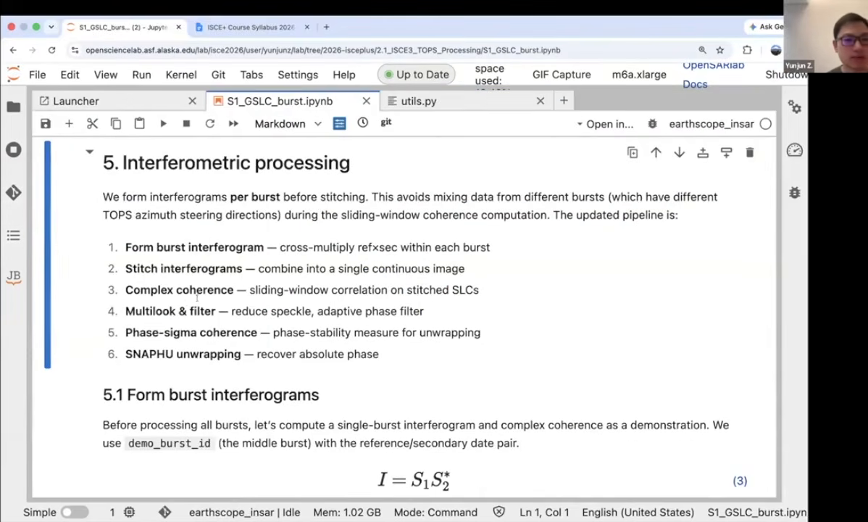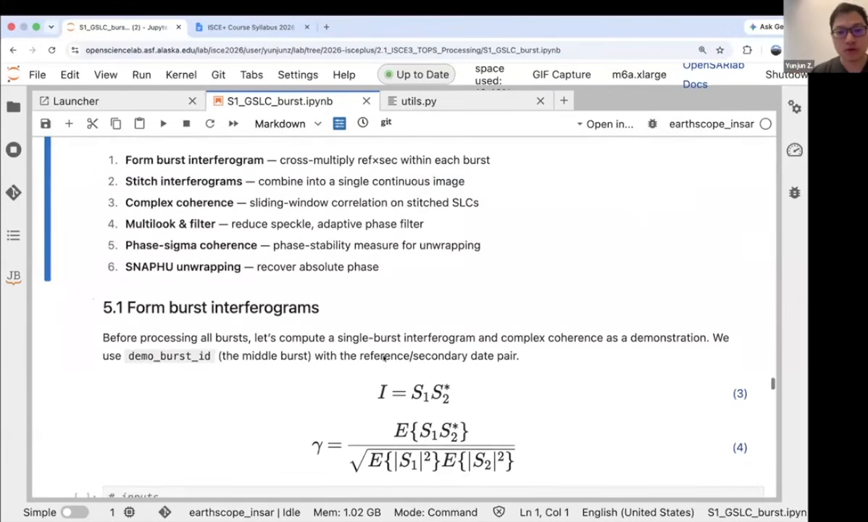So now since we already have those geocoded, co-registered SLCs, which we said are aligned perfectly for interferometry, and since the phase from the Earth's curvature and from topography has already been removed, in theory we can just do a simple conjugate multiplication to form the interferogram, like the equations here, right?